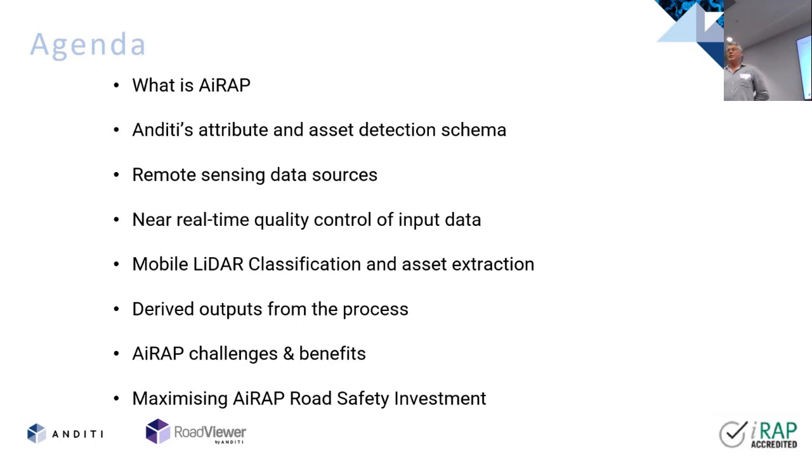how we go about basically working through that process, what data sources we've got available to us and what we can do with those data sources, checking our input data, which is always a challenge, particularly when you want to go to do things in an automated way because it'll fail if the data's not good in the first place. How we classify the LiDAR and put out assets and extraction from it. Some of the products we get from the processes we go through, some of the challenges and benefits, and then Tony will talk about maximising what you get from it in the long run.